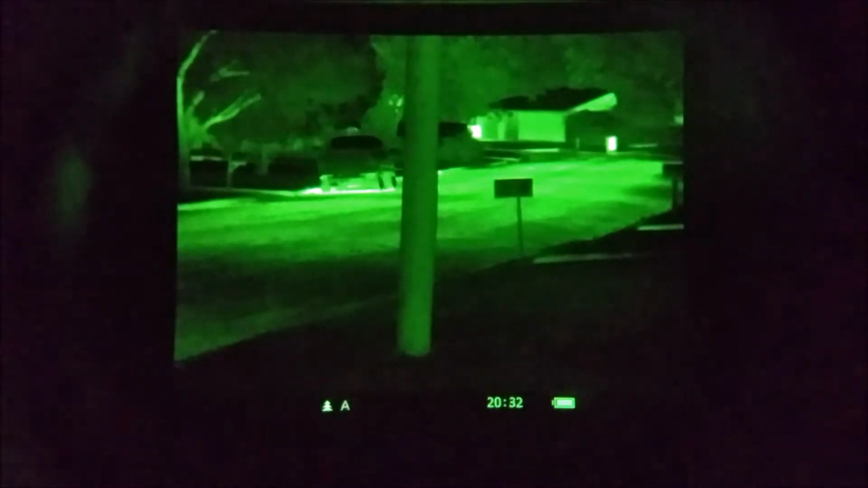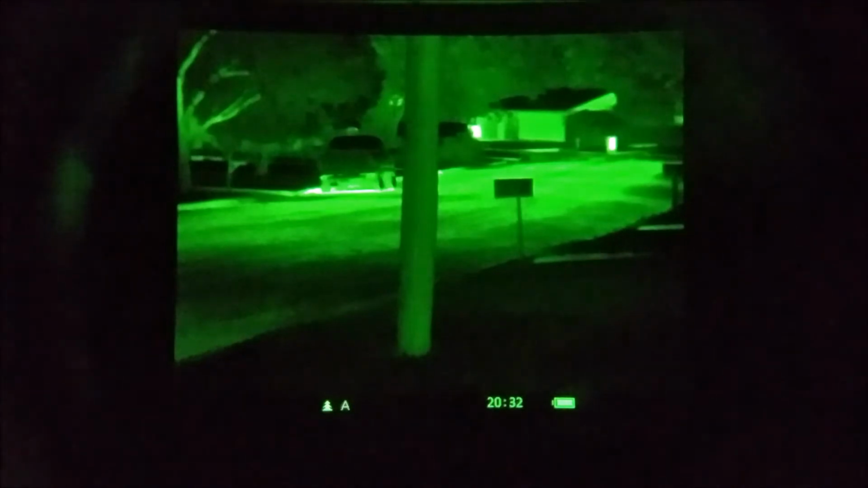I actually think in some scenarios it makes certain things stand out even more, like a pig in a wheat field where you only see a little bit of the back, which is a scenario I had last Friday. Pretty tall wheat, I could just barely see the tops of them. But since this thing makes the green stand out so obviously, it was very easy to see them.